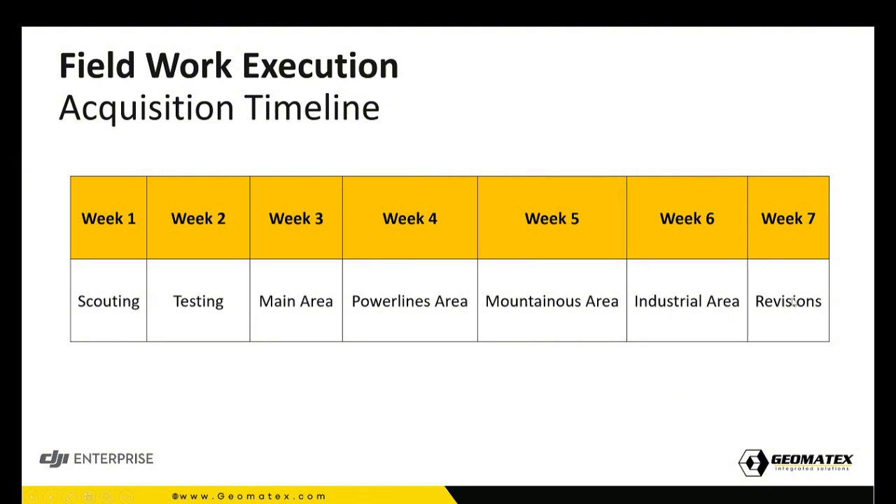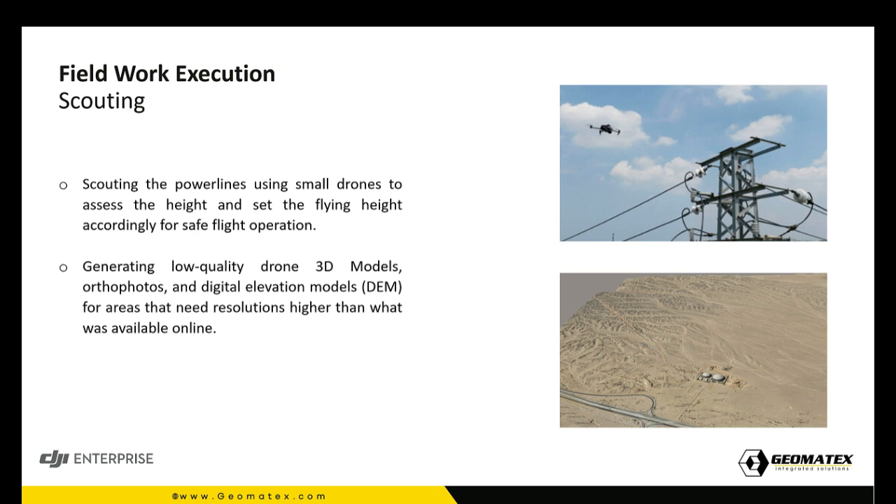In week 7, we had a couple of days for some revisions, maybe less than 10% of the plots were repeated, because sometimes we lost the colorization because of the different altitudes. Altitude made less overlap, so we had to refly again.